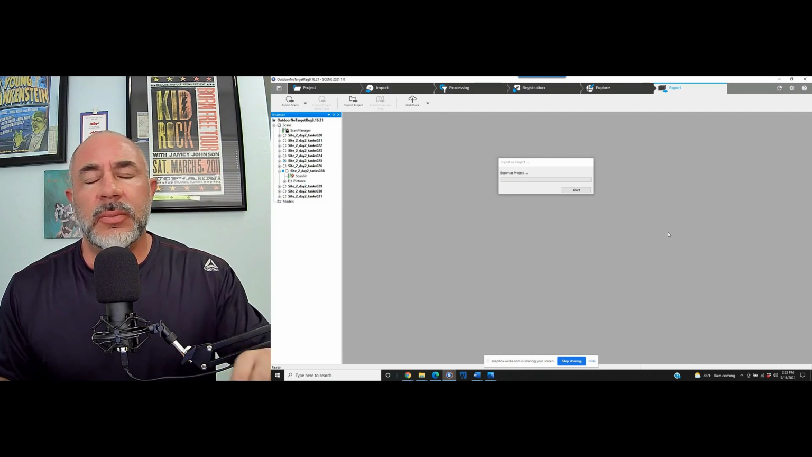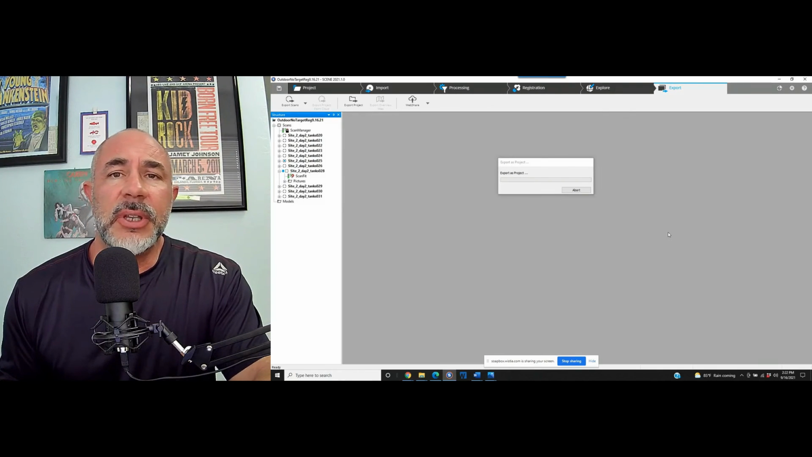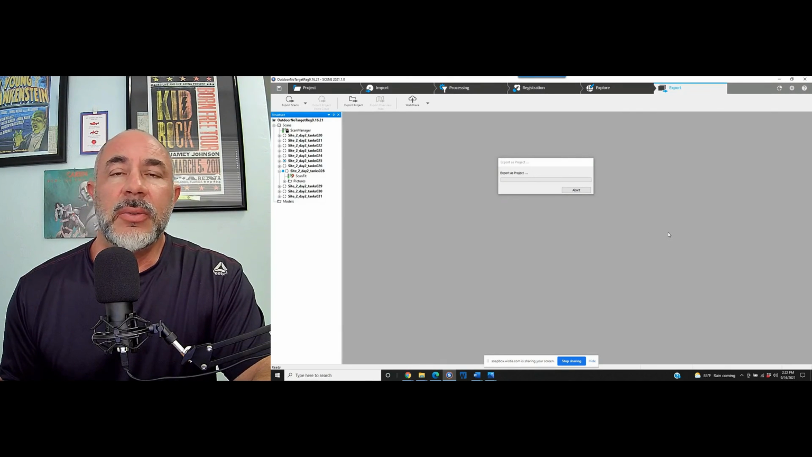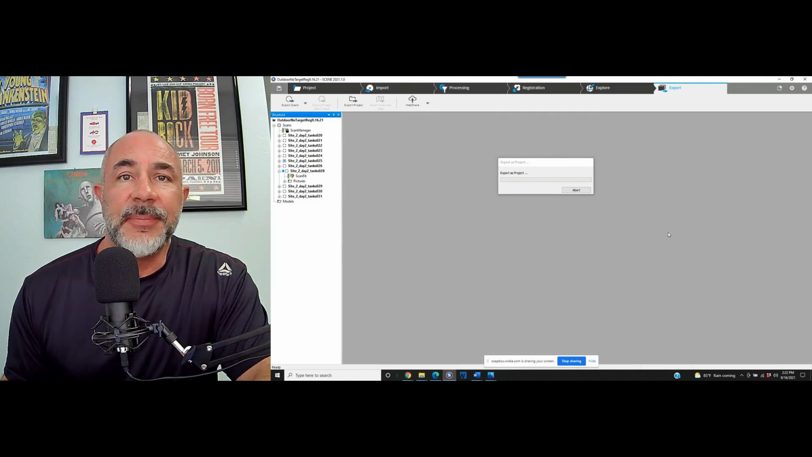So that would be really all you need to do in Scene if you are looking to put your project together. If you're not using Recap 360, you've now transported the entire registered project into a file format that you can pull in and work with immediately.